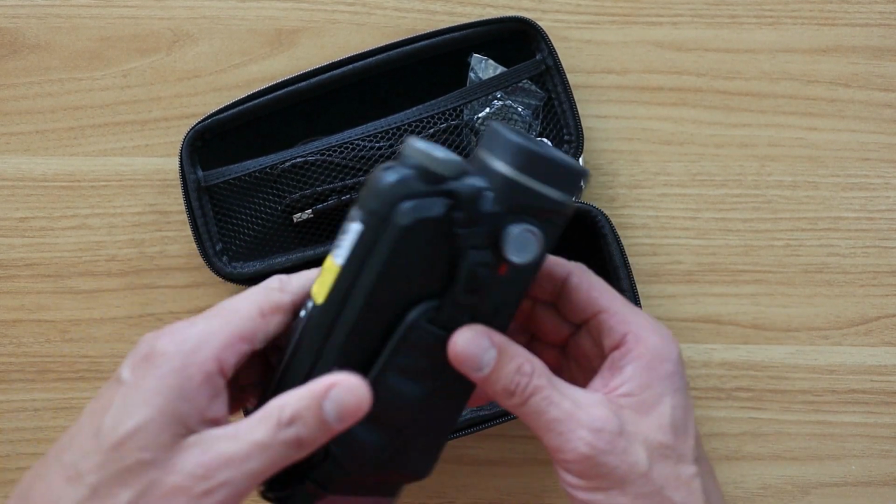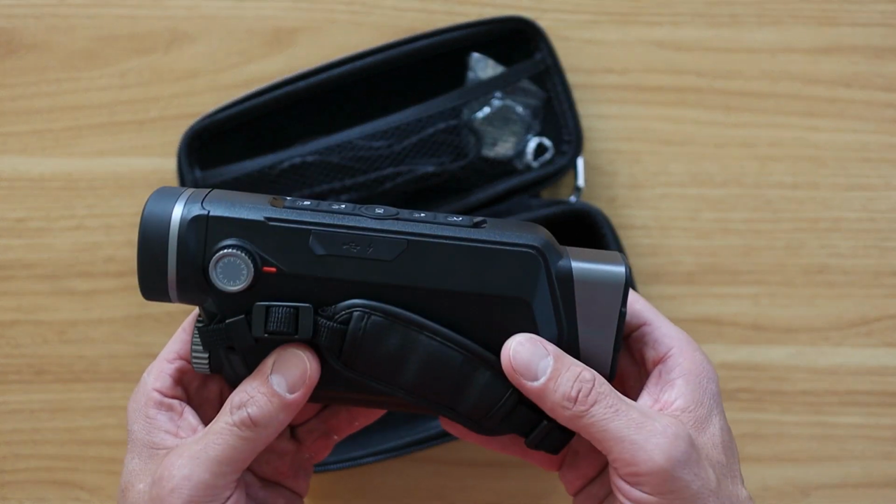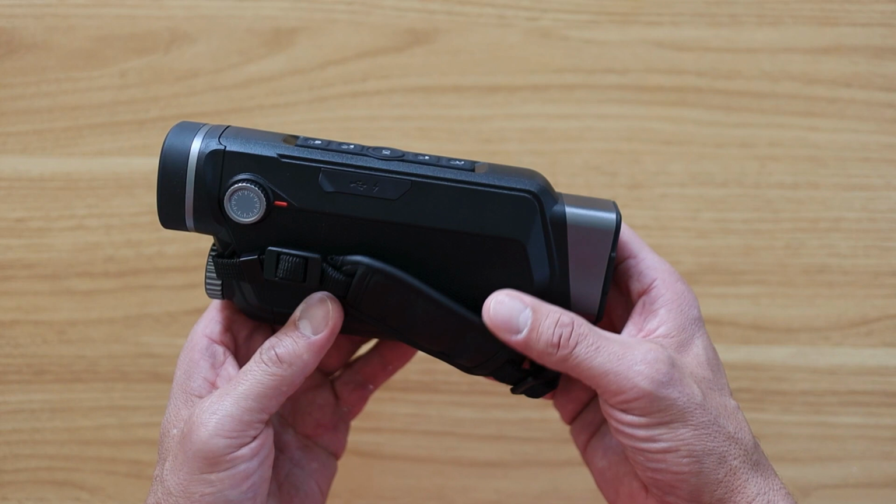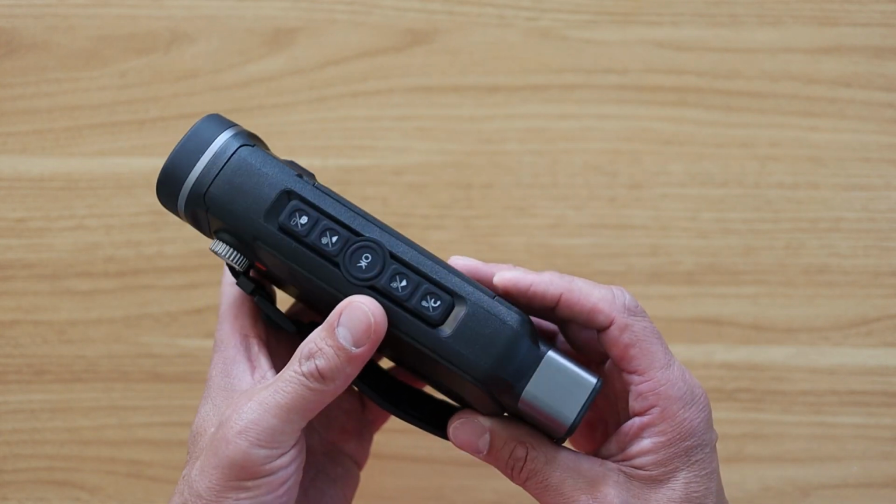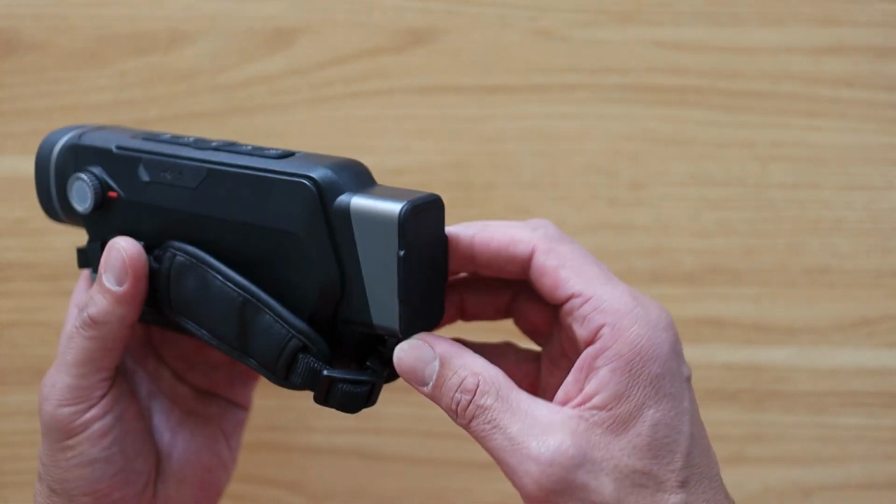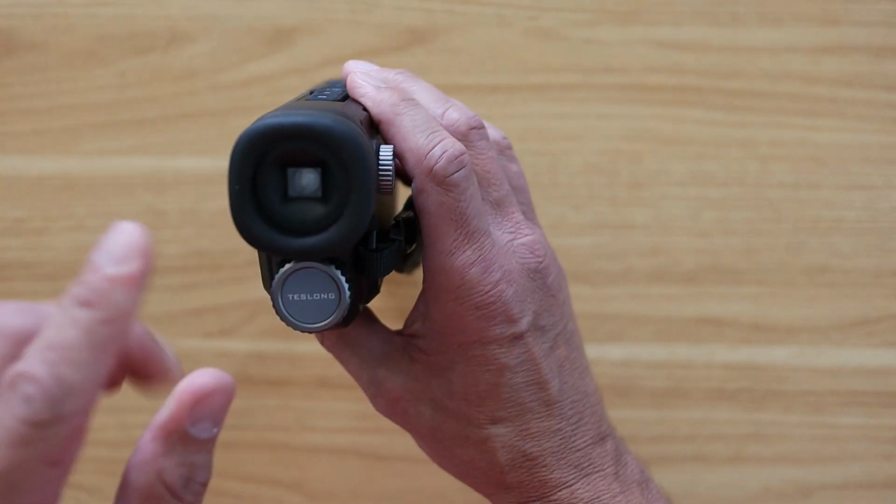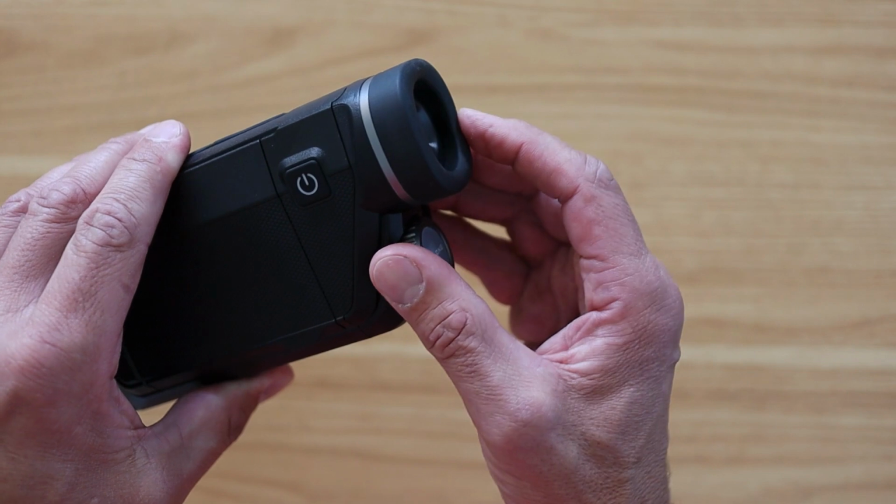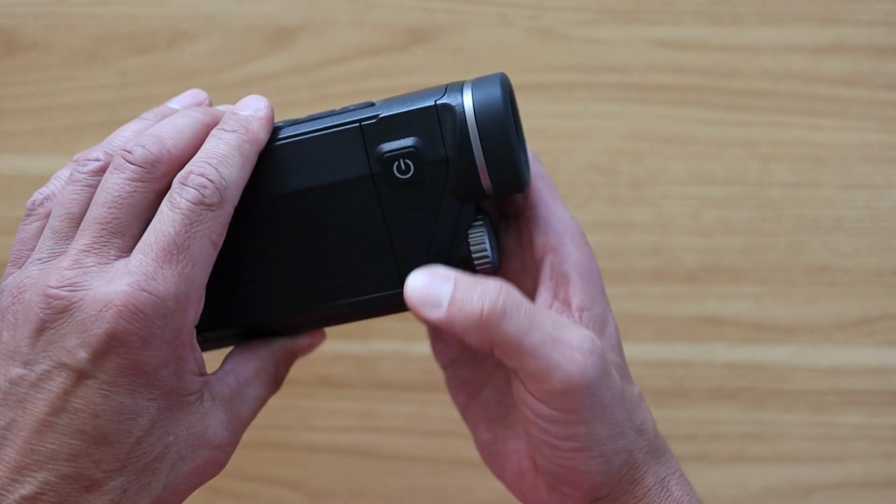So let's jump into the camera itself. First off, it's solid, good quality. I'm going to move this out of the way. And a couple things that I really like about this camera. One is the fact that I could just use the viewfinder here. So if I open this up, I have a cover to protect the lens, and I can just look through here, and it's good, solid padding, but still soft enough. And I'm going to power it on right here.